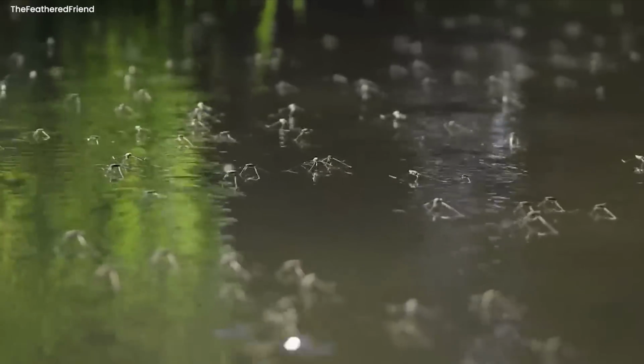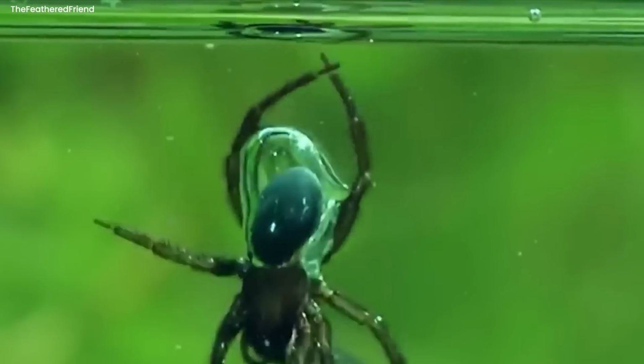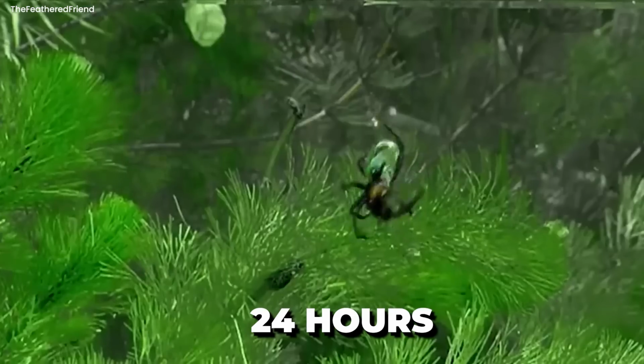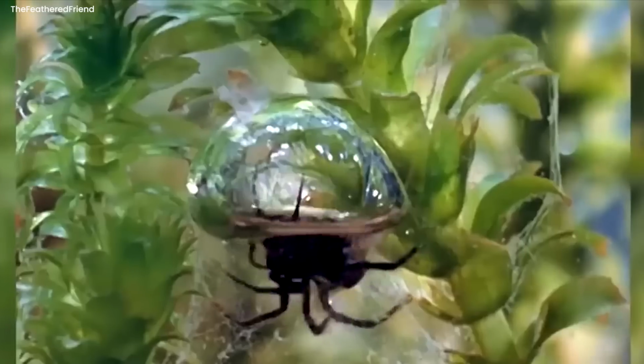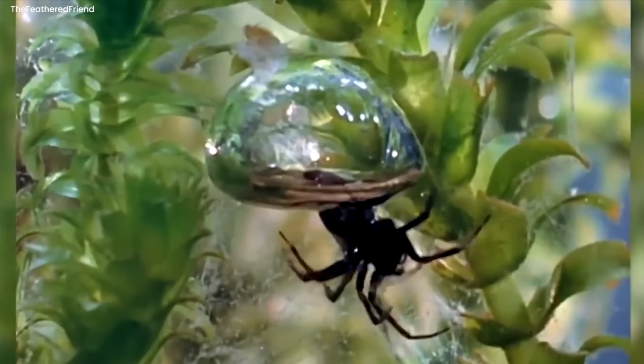The specialty of these spiders lies in their unusual habitat. These spiders are not land dwellers. Instead, they survive in an aquatic habitat. These strange spiders can live up to 24 hours underwater. Isn't it fascinating? They have ciliated hair over their abdomen to trap air bubbles from the water's surface, thus enabling them to breathe underwater.